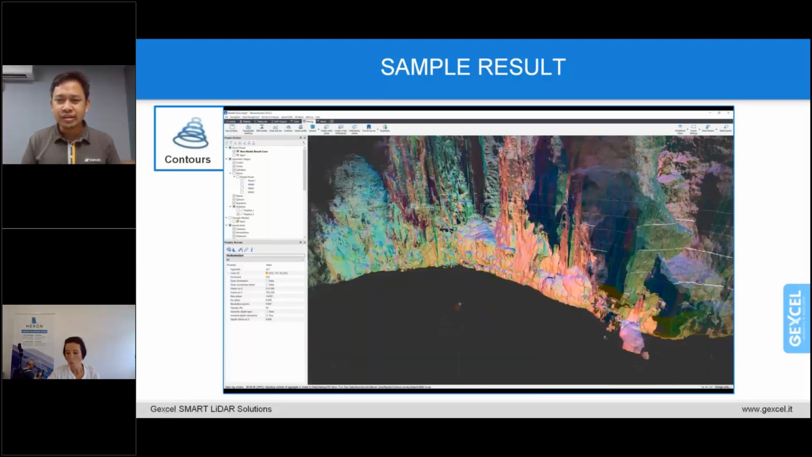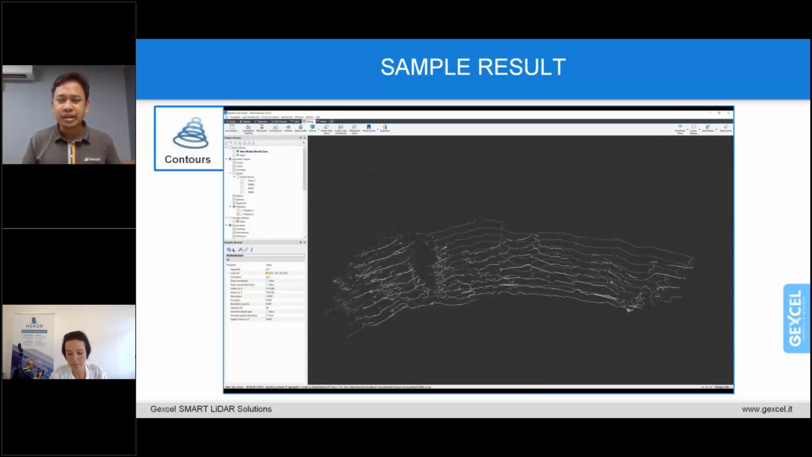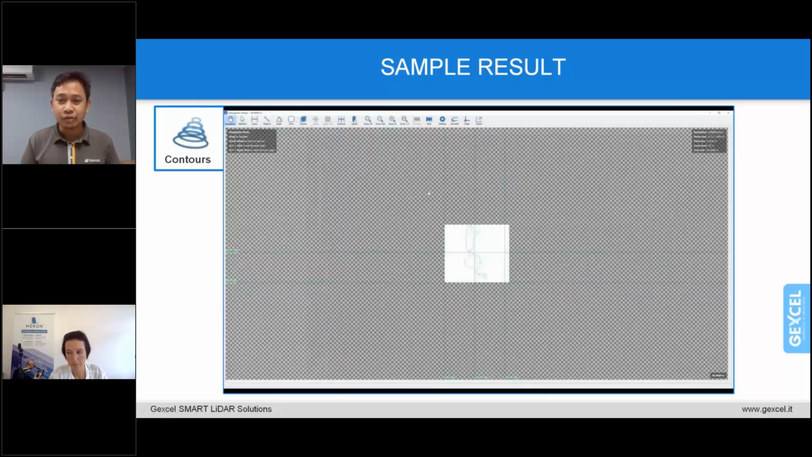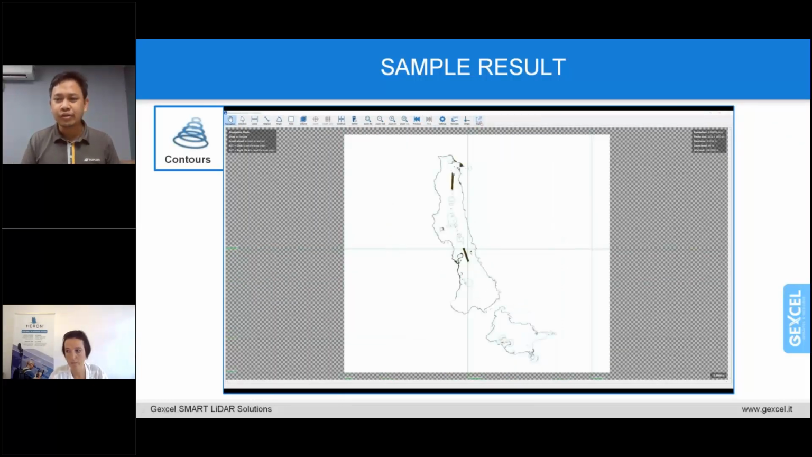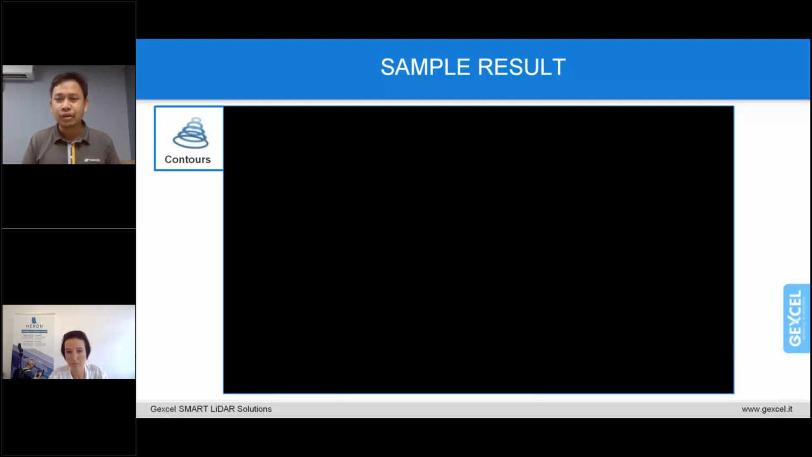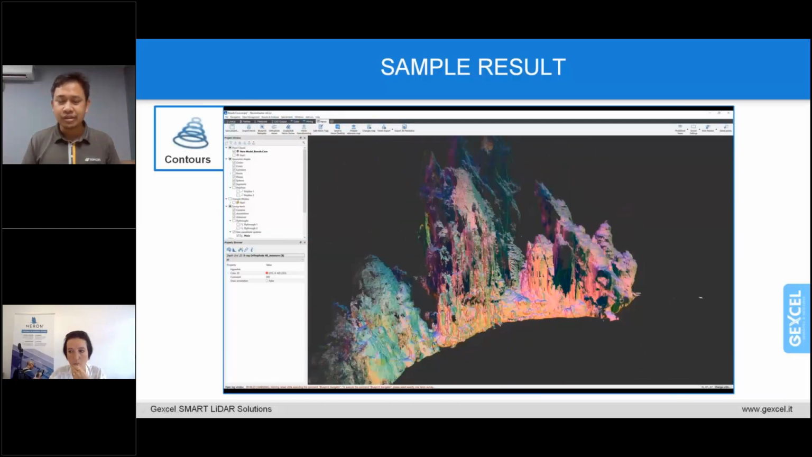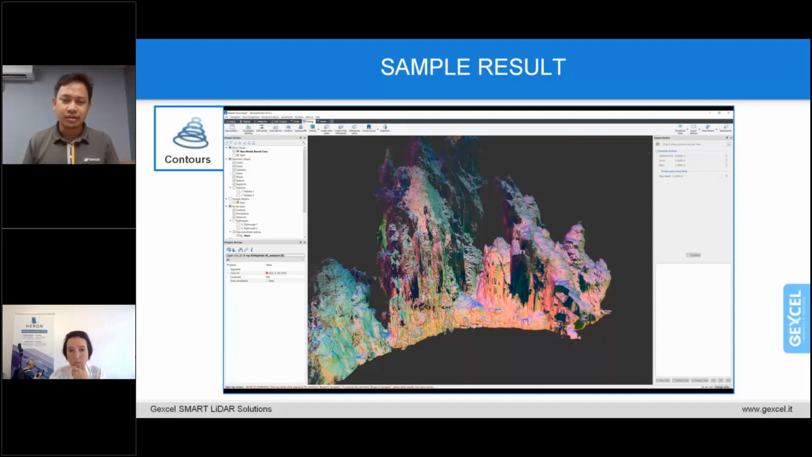You can set the starting elevation until the maximum height, and you can set the interval value to generate a contour line. After it generates, you can see the orthophoto view for every contour section, and there is an option to export the data in TIFF image file format or in AutoCAD format, AutoCAD script, as Giorgio mentioned just now. You can import into AutoCAD at 1:1 scale.